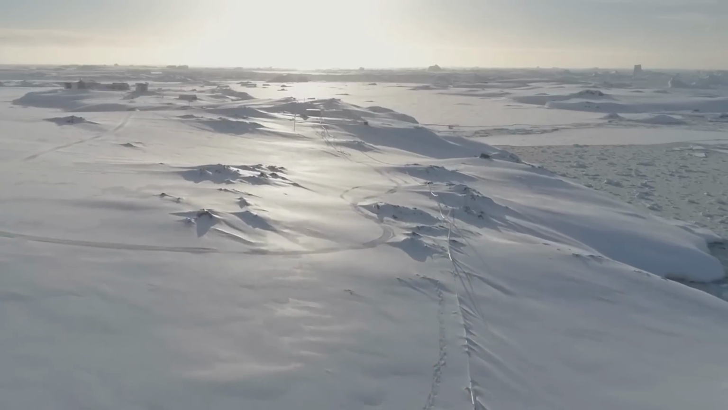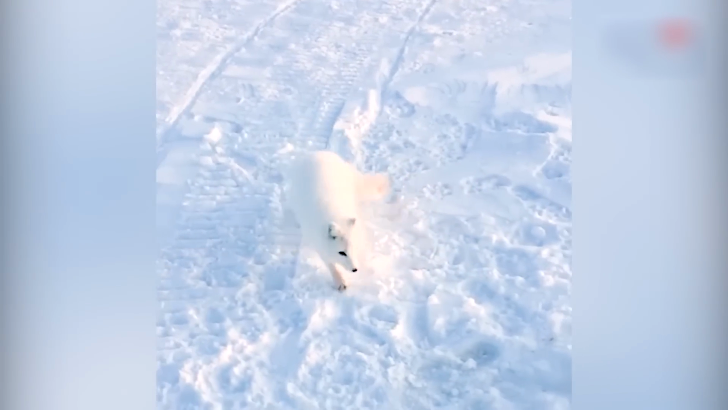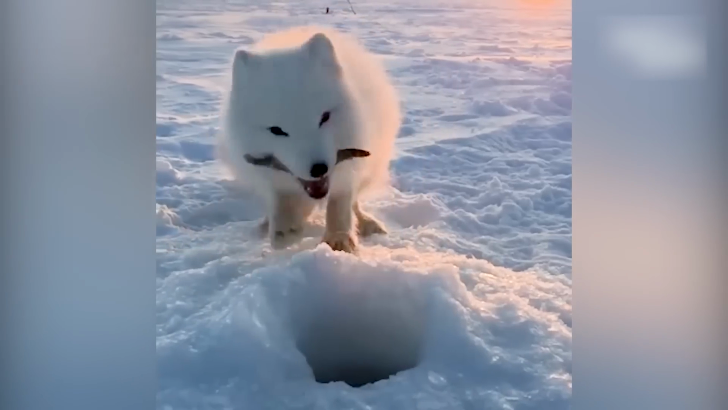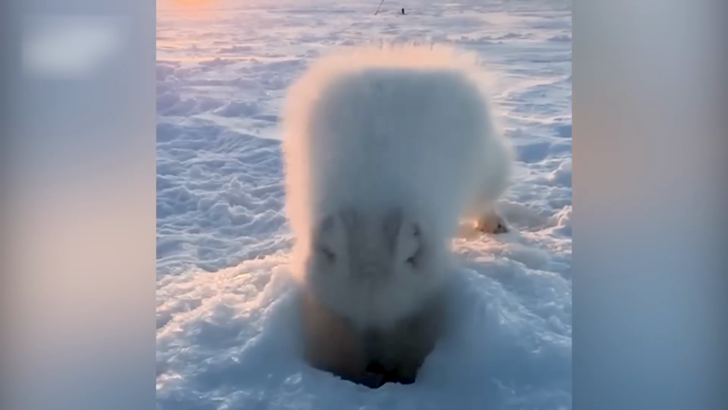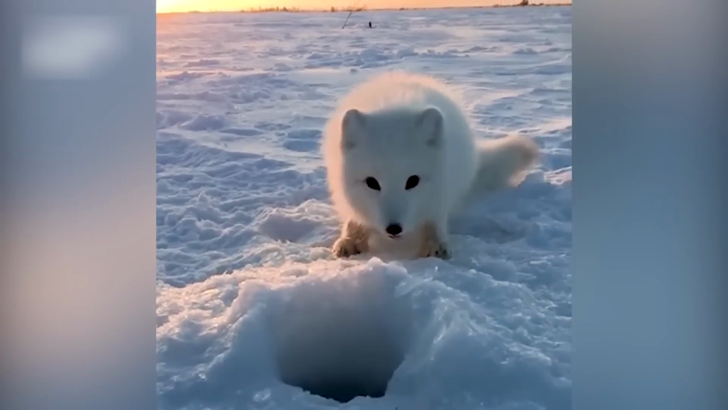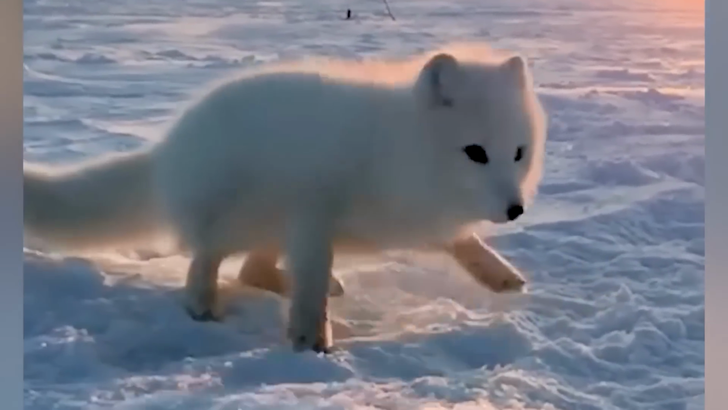Baby Arctic fox stole fishes. In the icy expanse of Labetnangi, Russia, a hungry little Arctic fox approached a fisherman, eyeing his prized catch. Despite attempts to shoo it away, the persistent fox won over the fisherman, who surrendered one of his fish. The little white fox devoured its prize, its hunger seemingly satisfied, leaving the fisherman with a heart full of joy and a tale to tell.